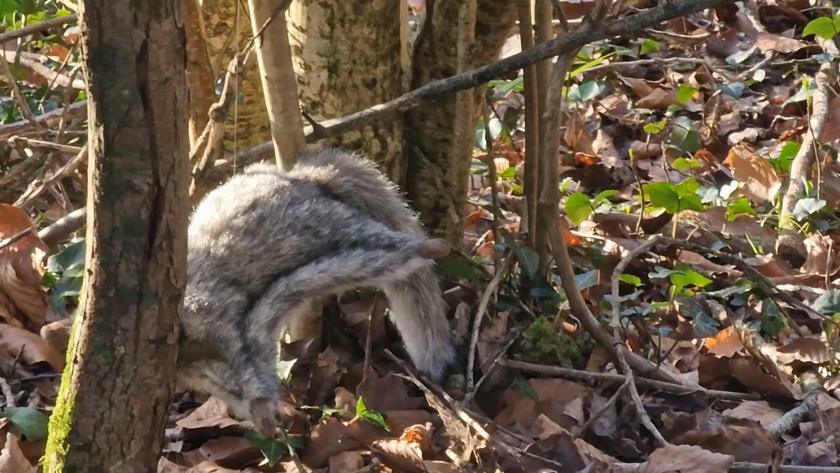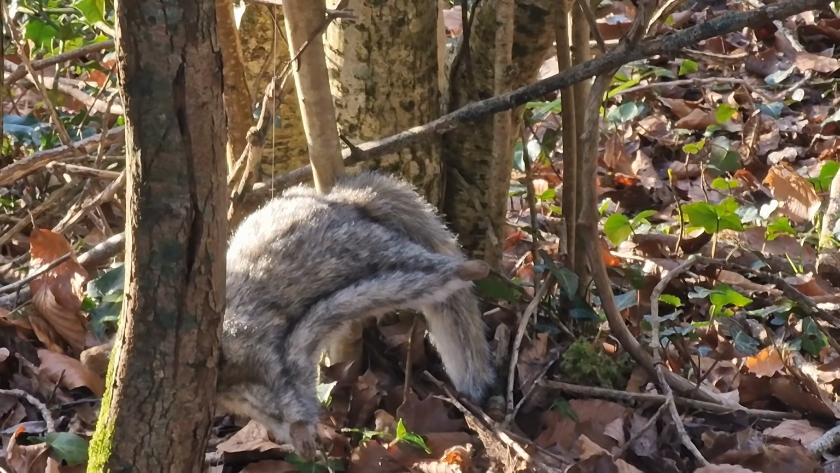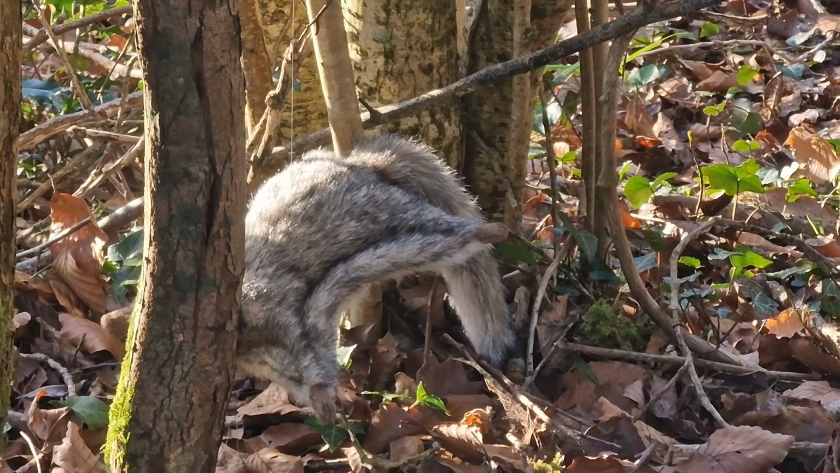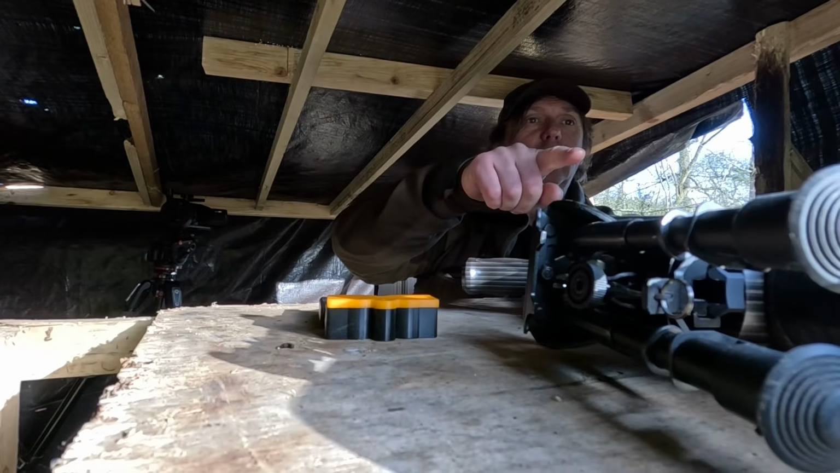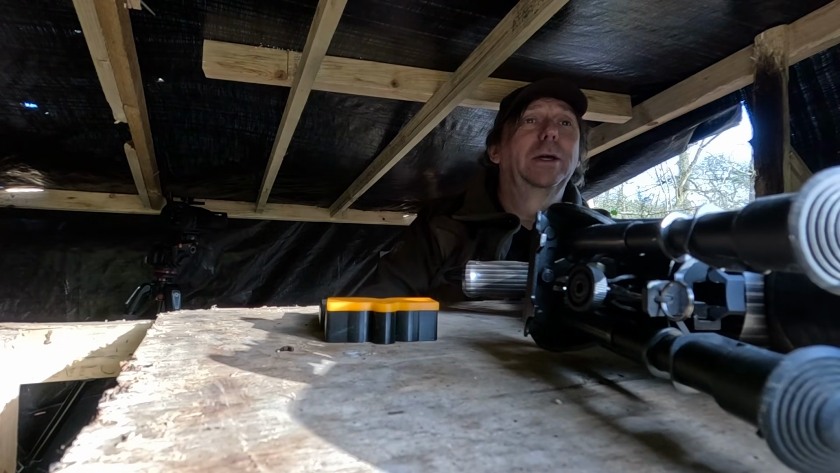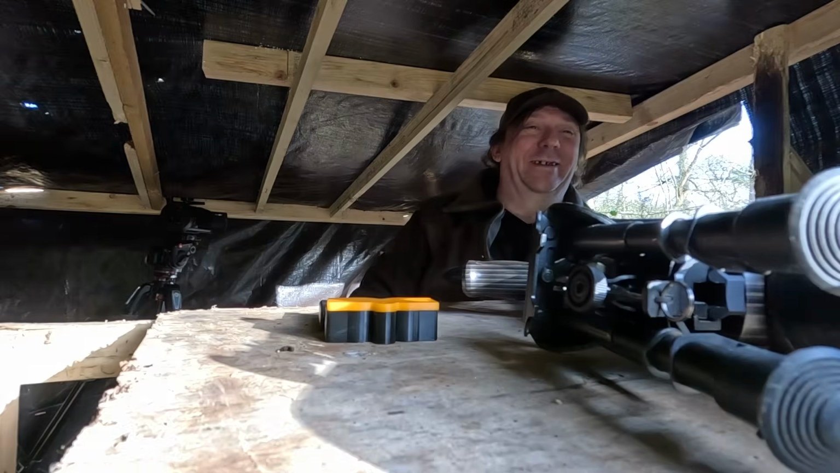Eventually, I have to come clean and tell them about the phony squirrels. I've been looking at that. That thing moving down there, is it attached to it? I've been sat in there. Oh my God. Looking at that, thinking, what is it?